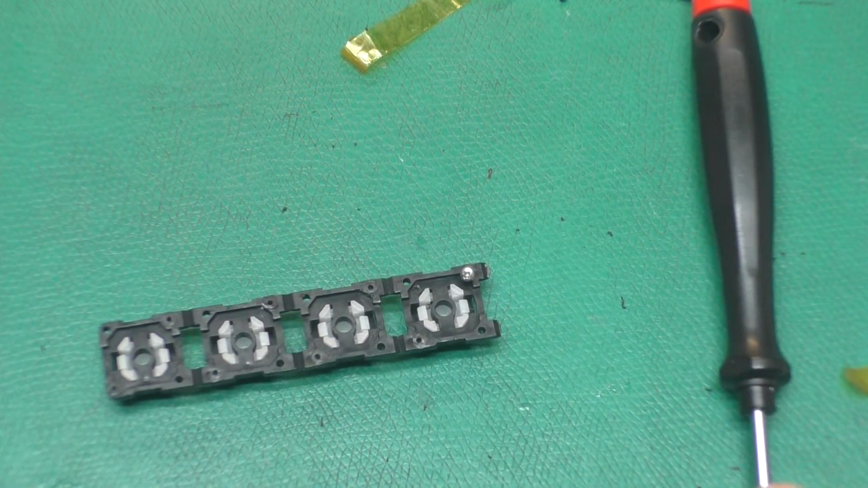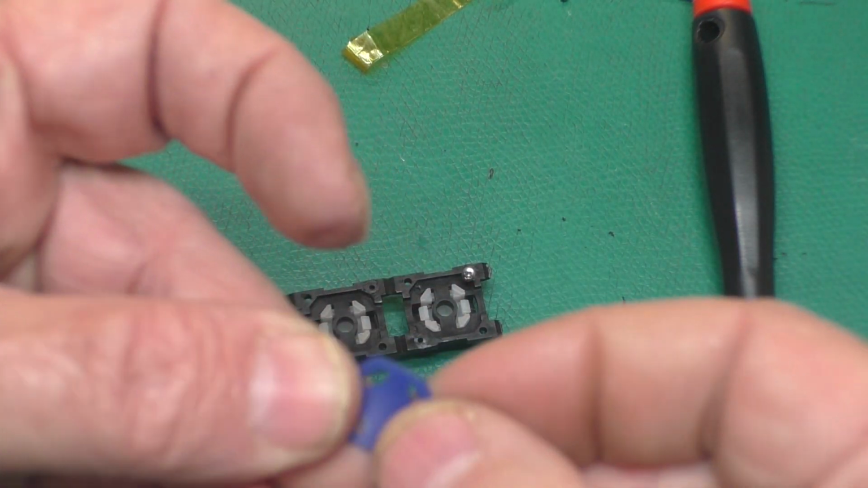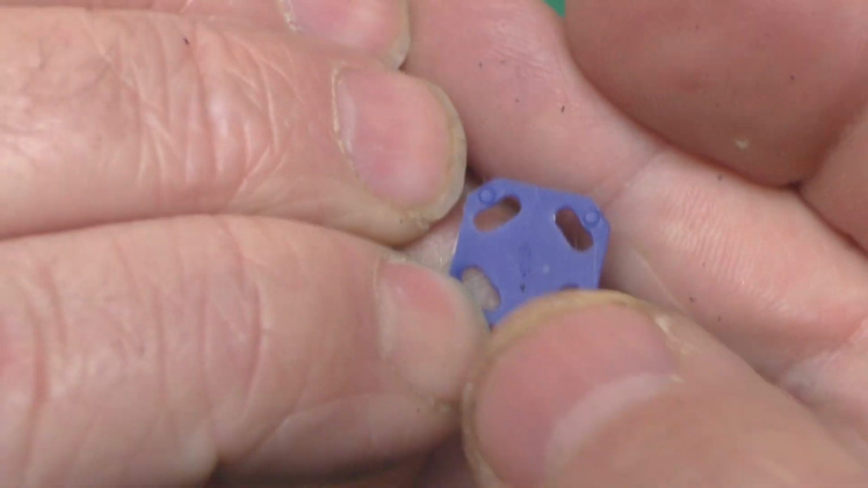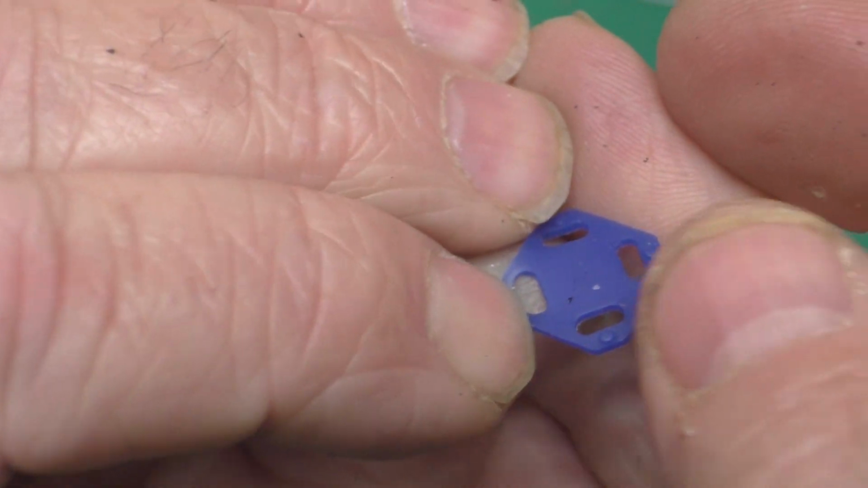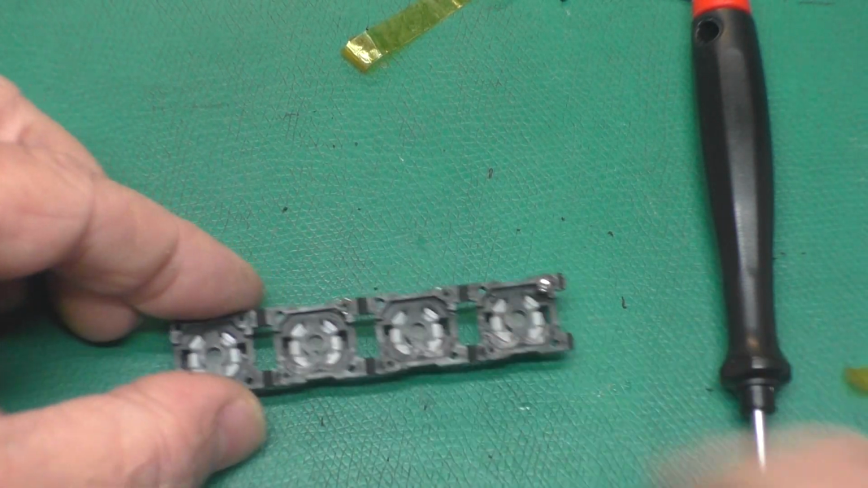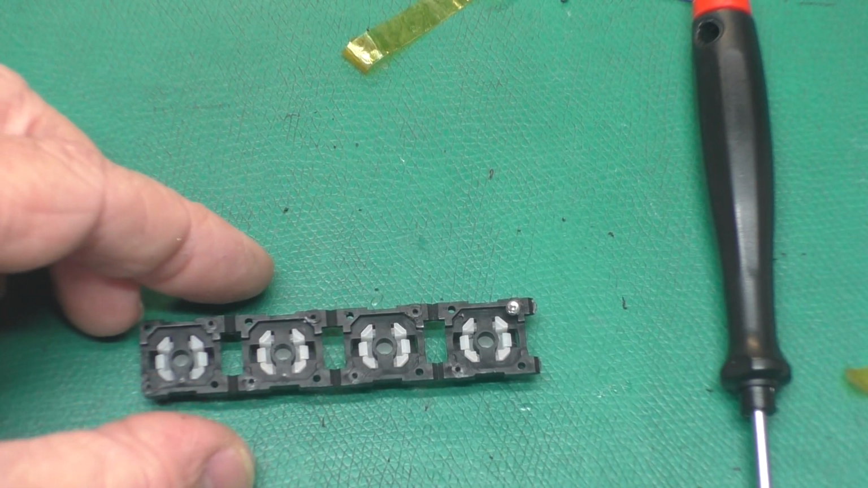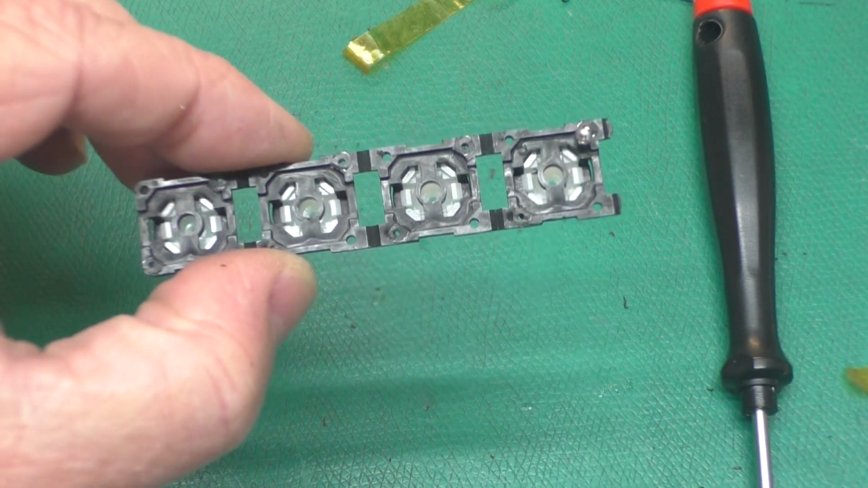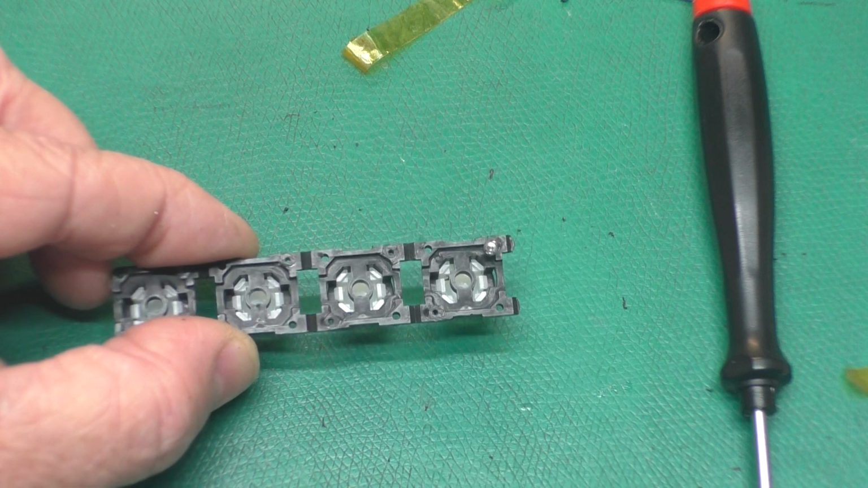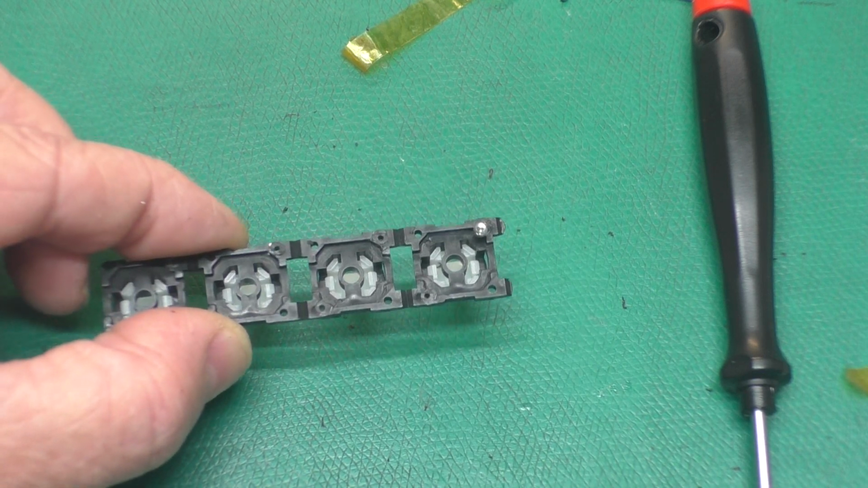Then after that, I'll clean up all these blue pads. This is the one that had the crud on it. It's fallen off. You can kind of see the scratches there, so we need to clean all that off there and make sure we don't have any shavings in this guy. Reassemble this, and then we'll try to connect them to the circuit board for the keyboard and see what happens.